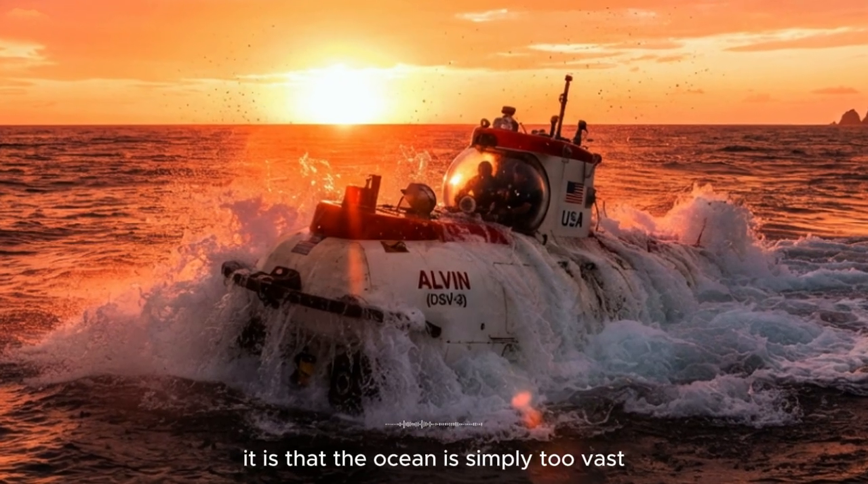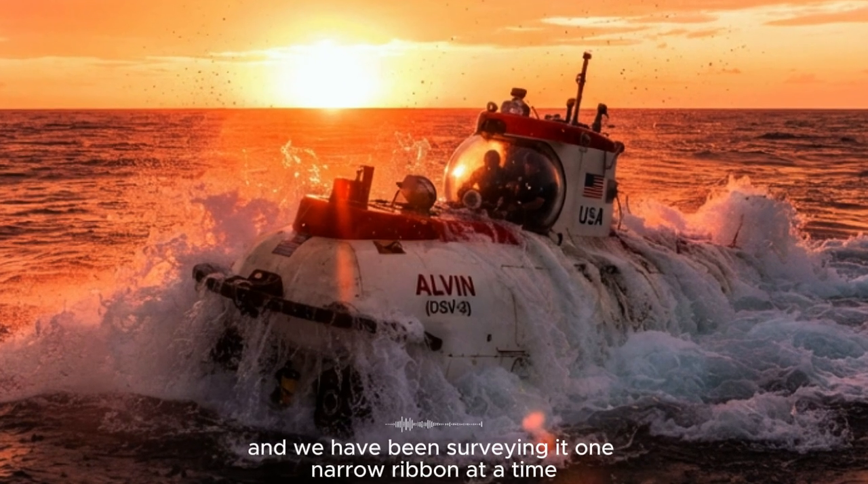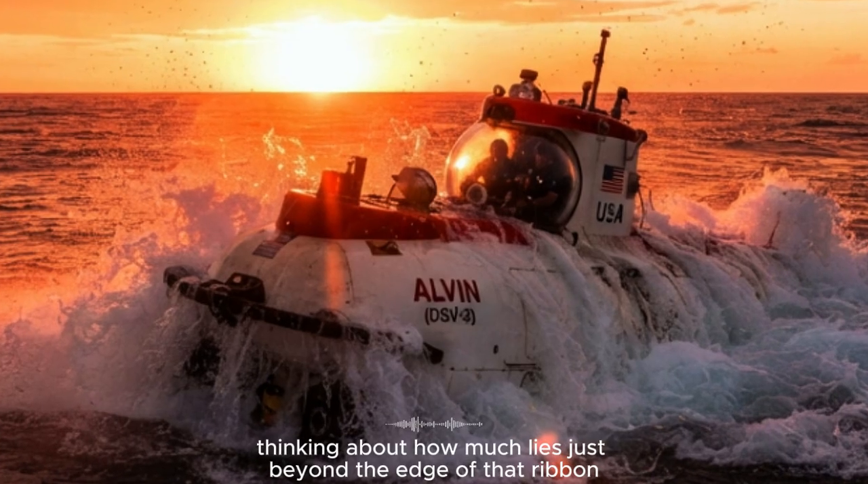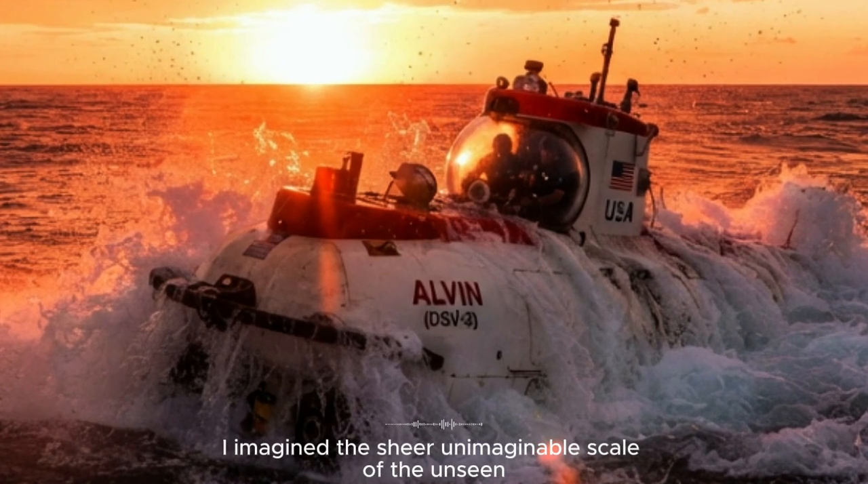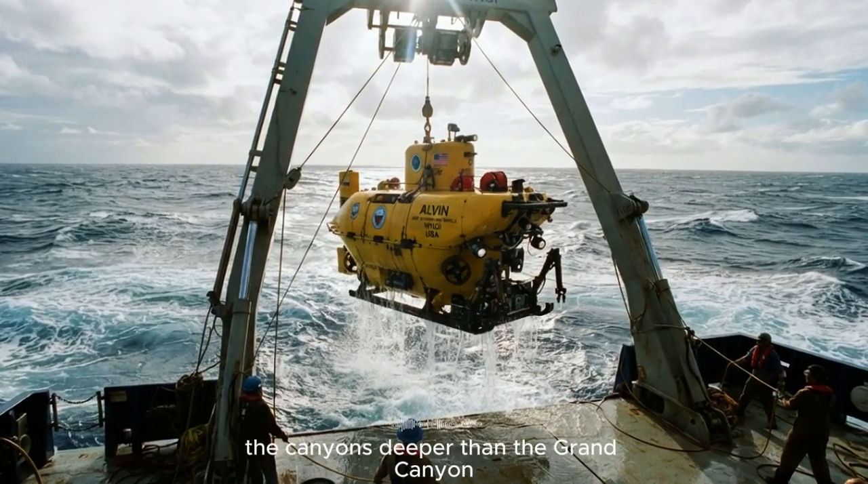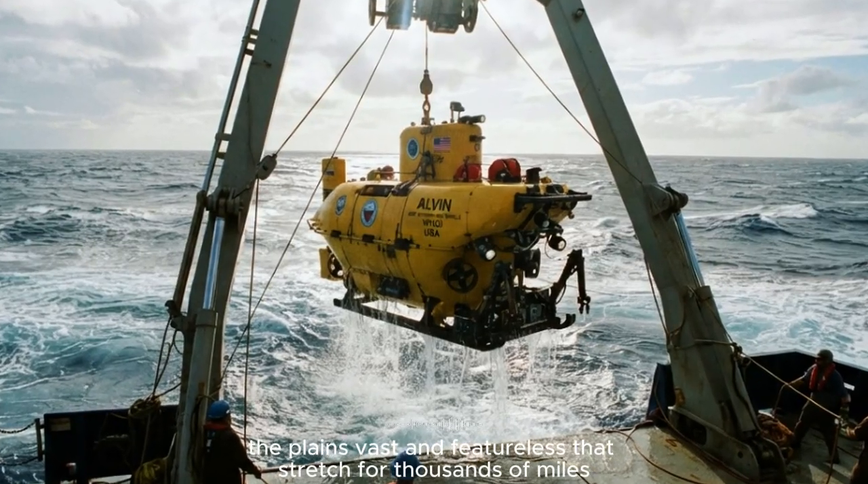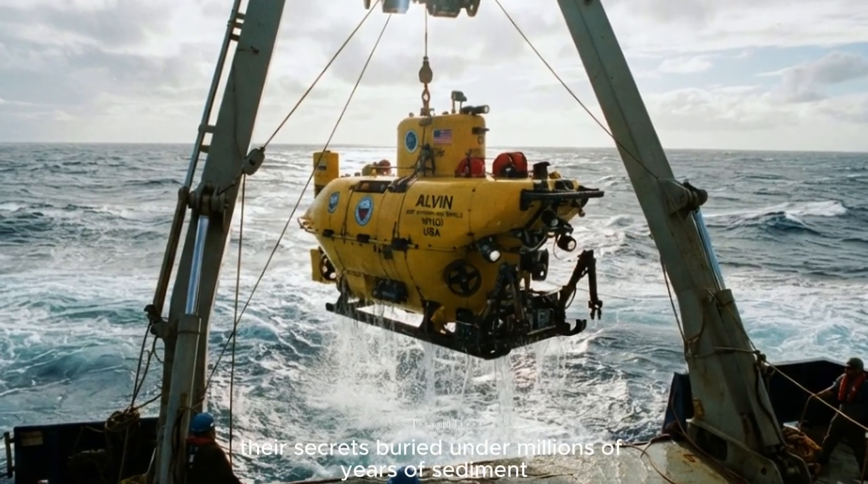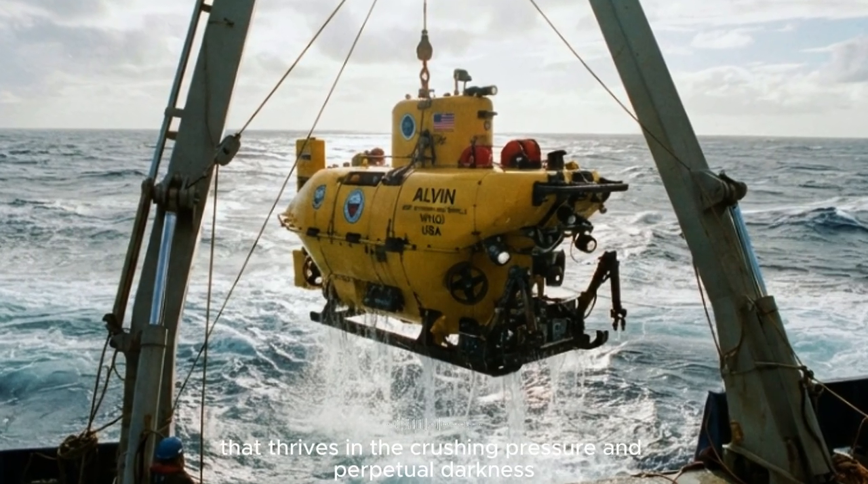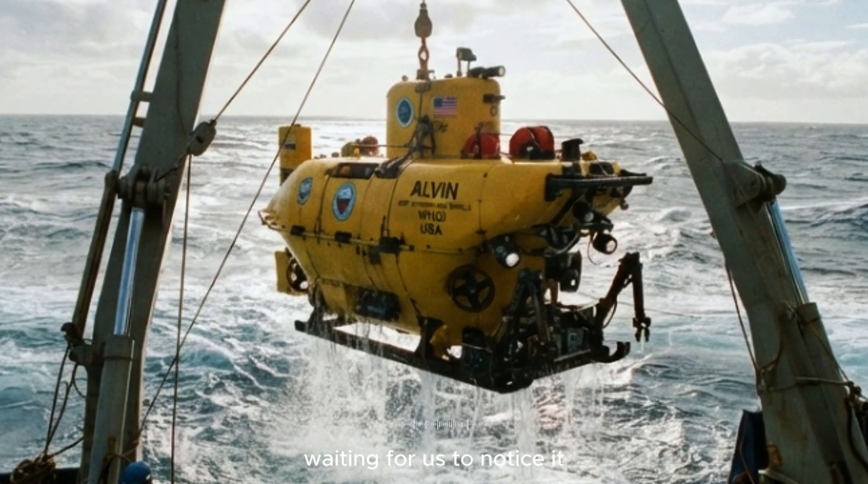It is that the ocean is simply too vast, too enormous, and too opaque to almost everything except sound, and we have been surveying it one narrow ribbon at a time. I went to bed that night thinking about how much lies just beyond the edge of that ribbon. I imagined the sheer, unimaginable scale of the unseen, the mountains taller than Everest, their peaks still unclimbed, the canyons deeper than the Grand Canyon, their walls still unexplored, the plains, vast and featureless, that stretch for thousands of miles, their secrets buried under millions of years of sediment, the life, strange and alien, that thrives in the crushing pressure and perpetual darkness. It was all there, just beneath the surface, waiting for us to notice it.